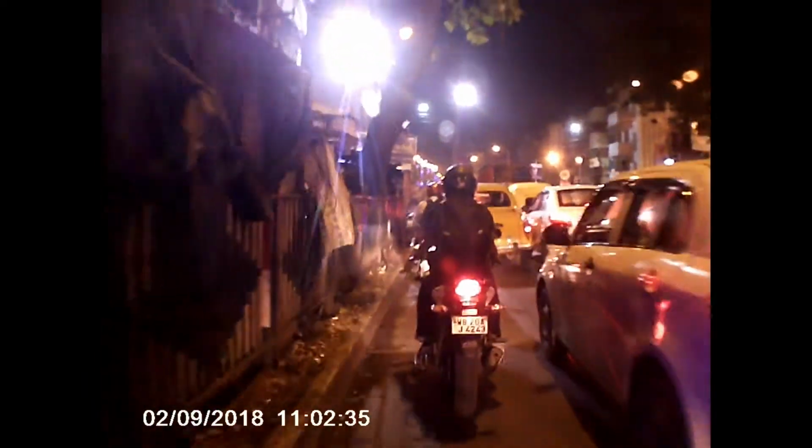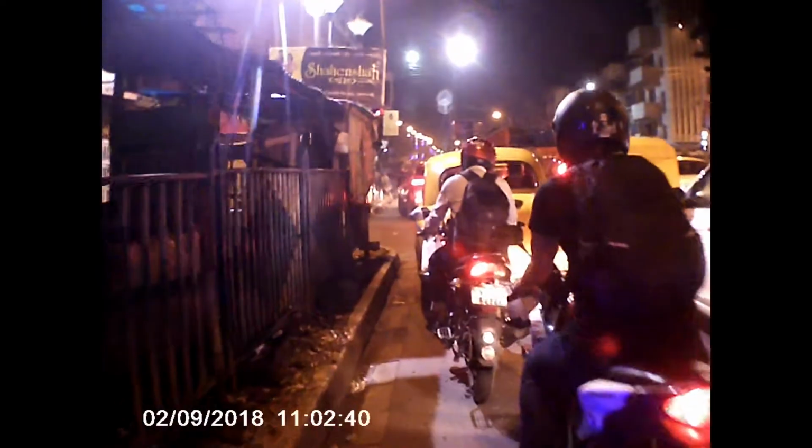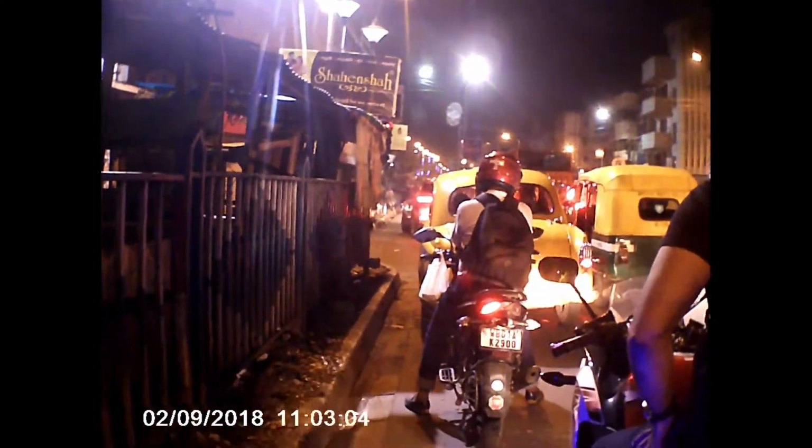Bro, is it really necessary to give this much of a signal at the road of nights? Because there's already minimalized traffic, but still there are long signals. It's irritating, man.